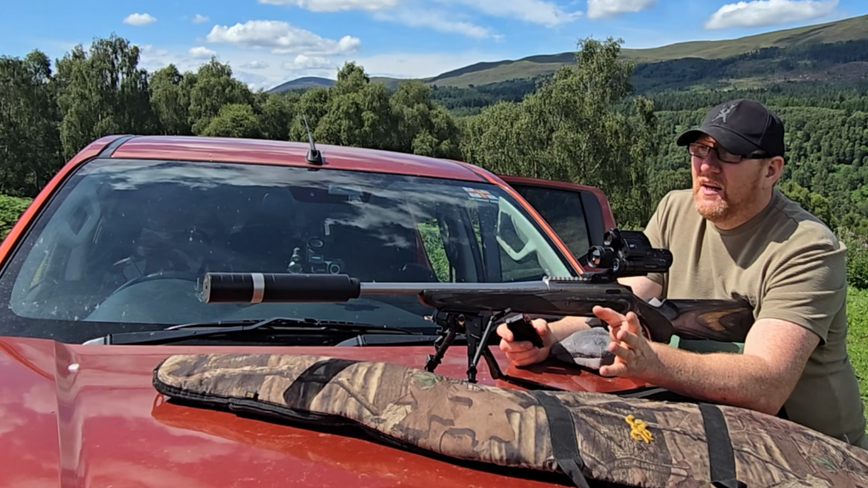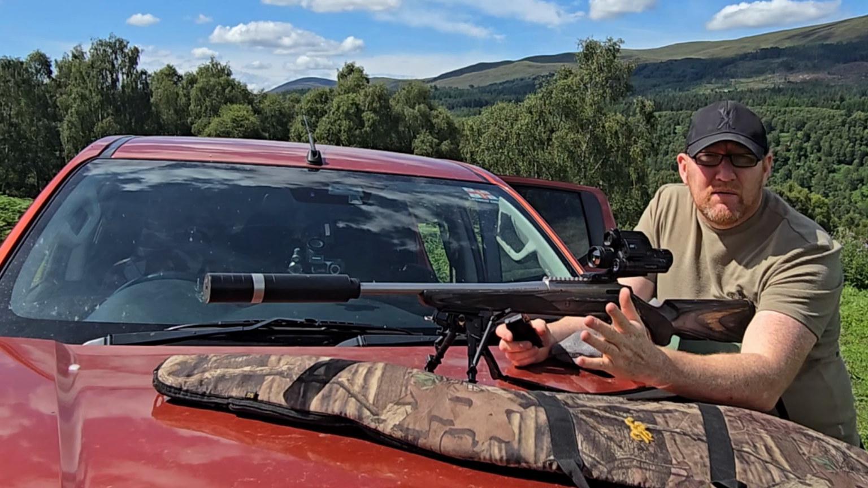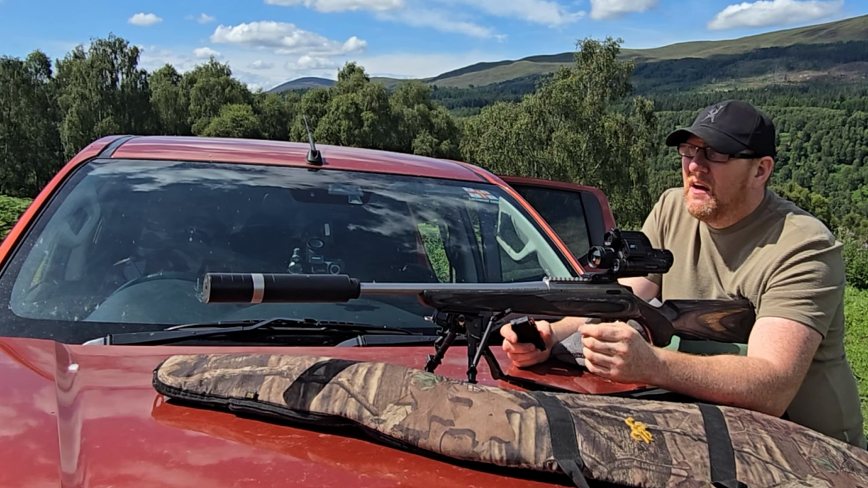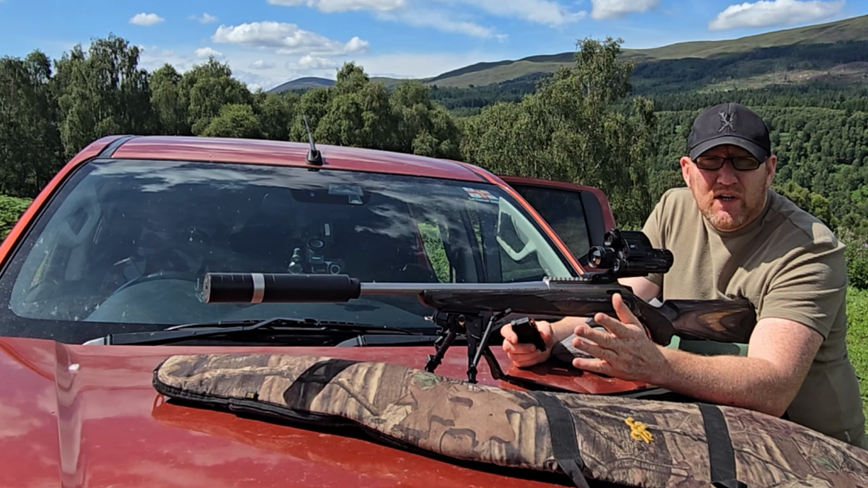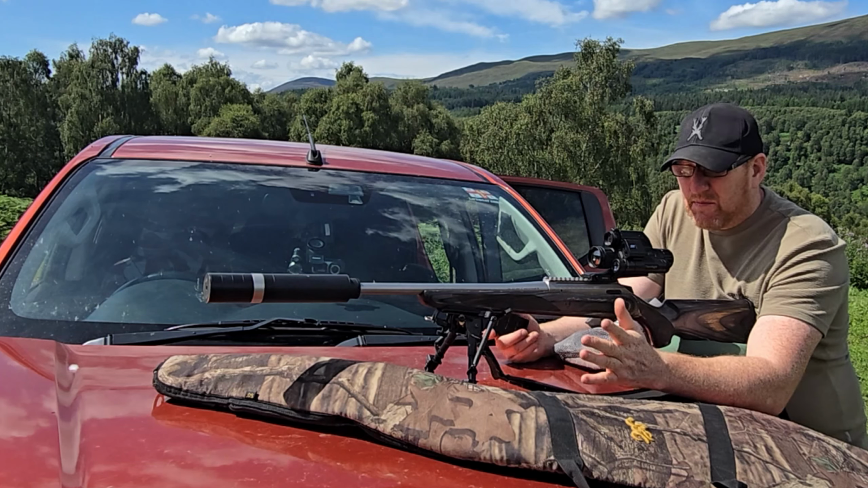So I know people say, well, as long as it's dead. However, we're talking like 2 inches difference between my nighttime reticle and the thermal, and I can't have that. If it's misty and I've already identified what I'm going to shoot at, the thermal's a little bit better than the night vision because I don't have to rely on the IR. So I want to be able to use both. So this is what I'm about to do today.